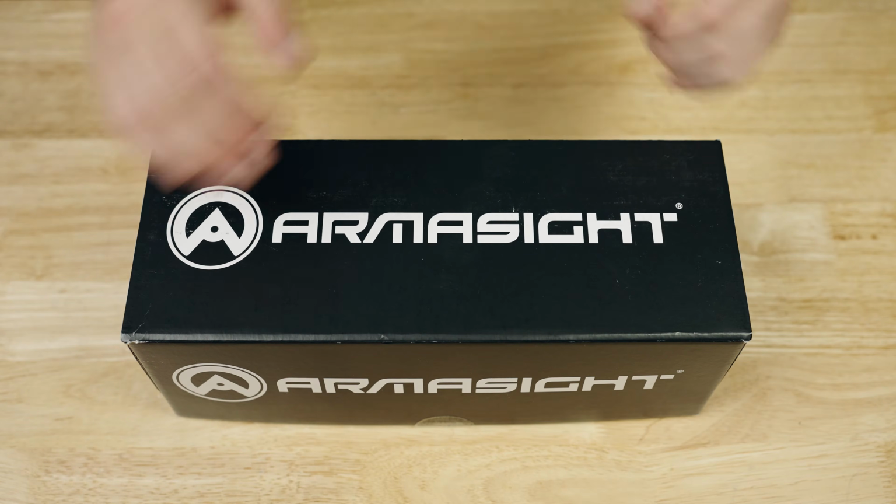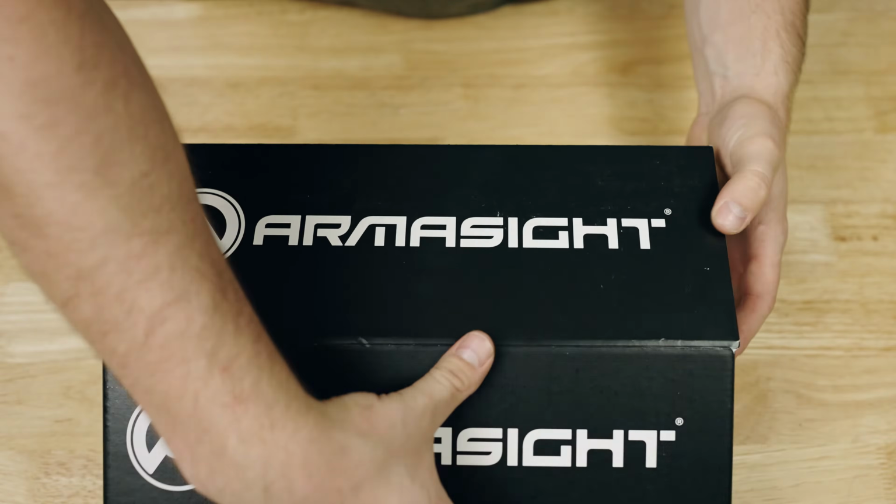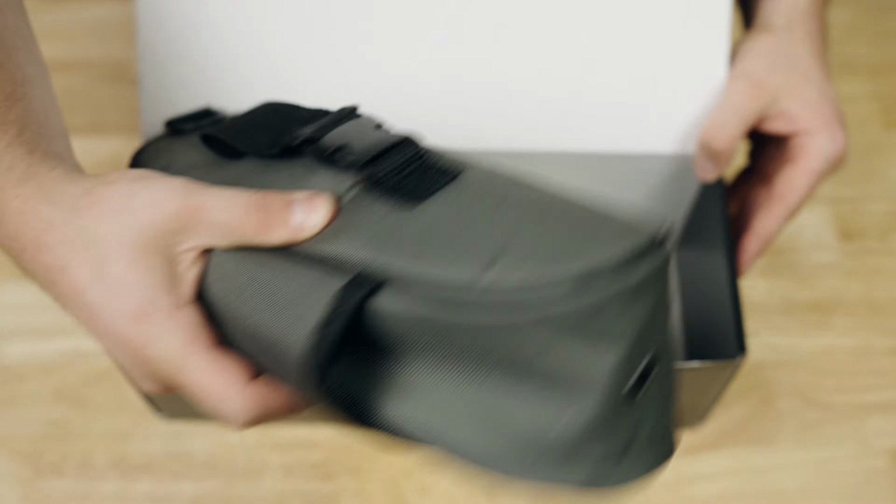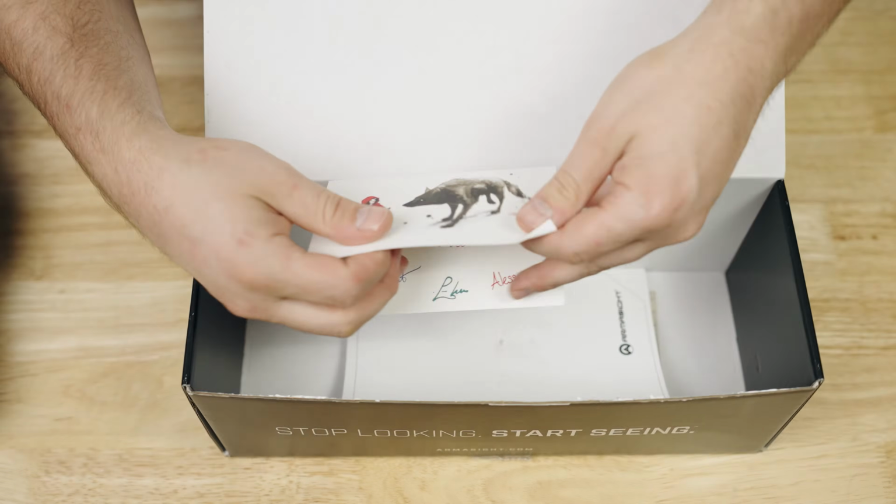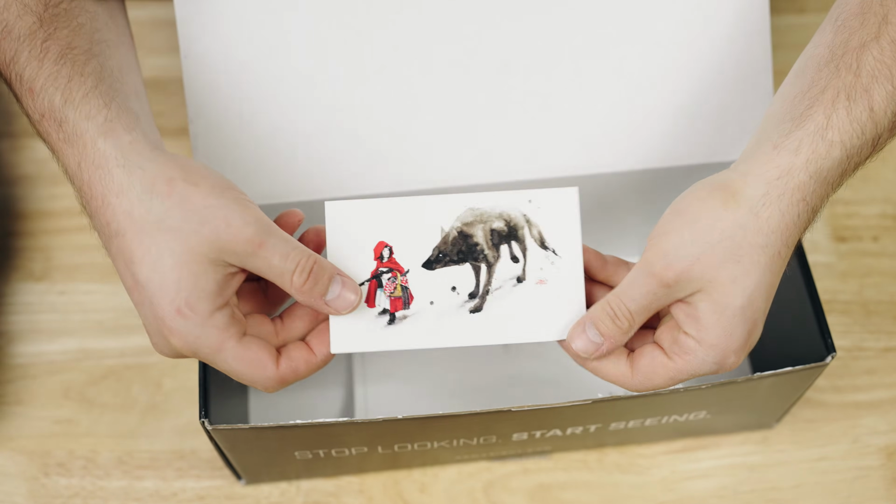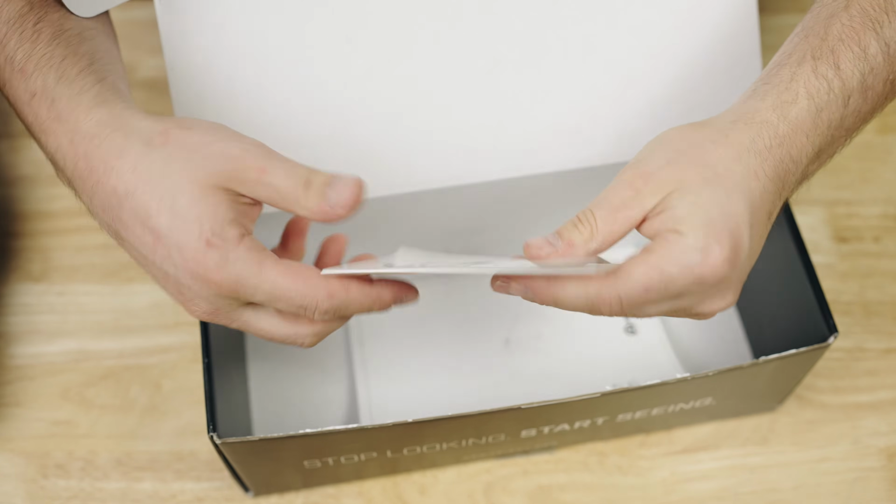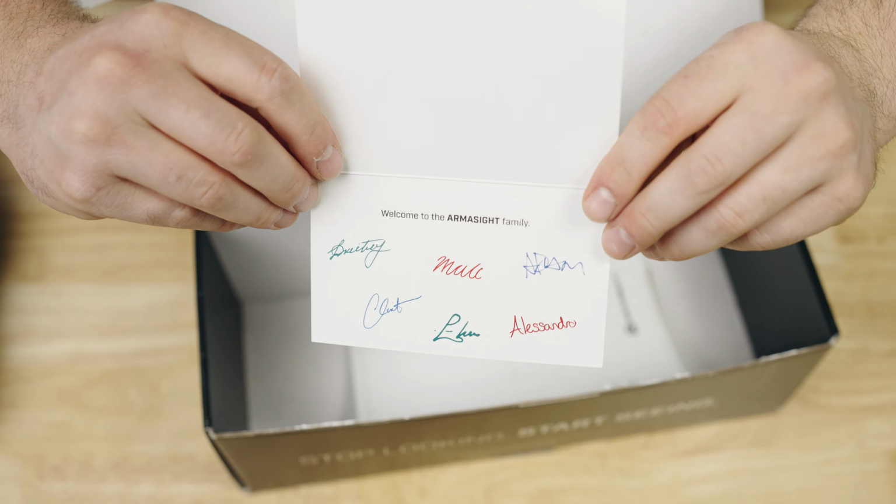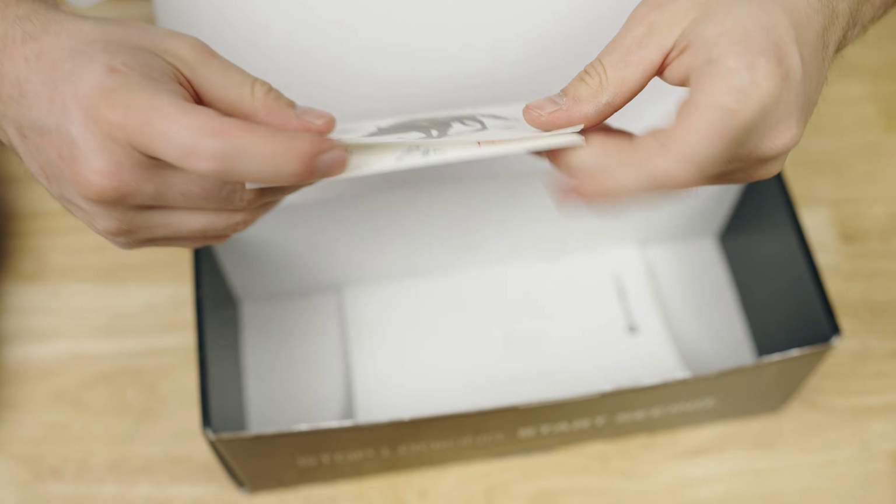Now, I do want to do a real quick unboxing just to show you exactly what you can expect to get with the Armasight Contractor. So you open it up and you're presented with this really nice carrying case. We'll get back to that. You do have a warranty card, and you can scan the QR code to register your device, and it's kind of a nice message because they welcome you to the Armasight family. So just, you know, it's the little things sometimes, guys.